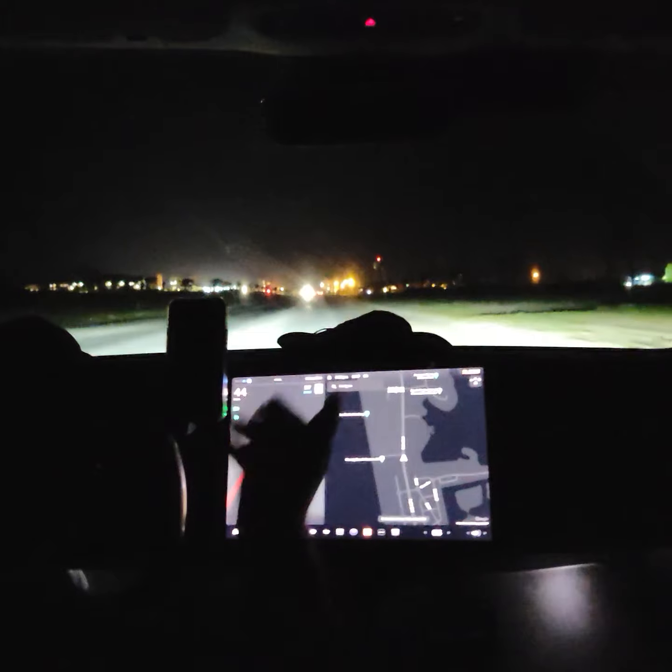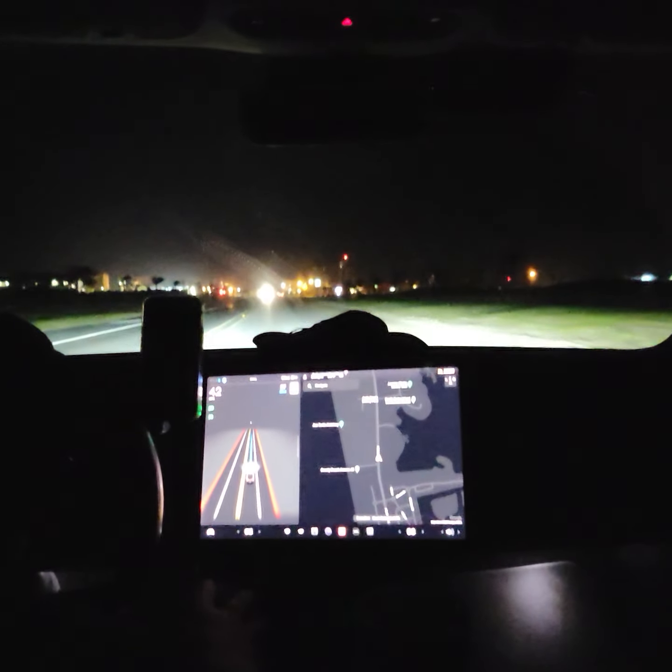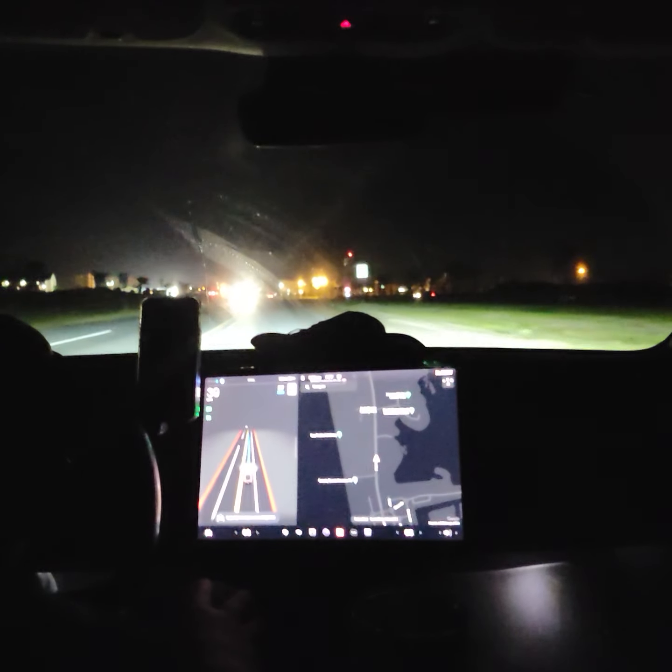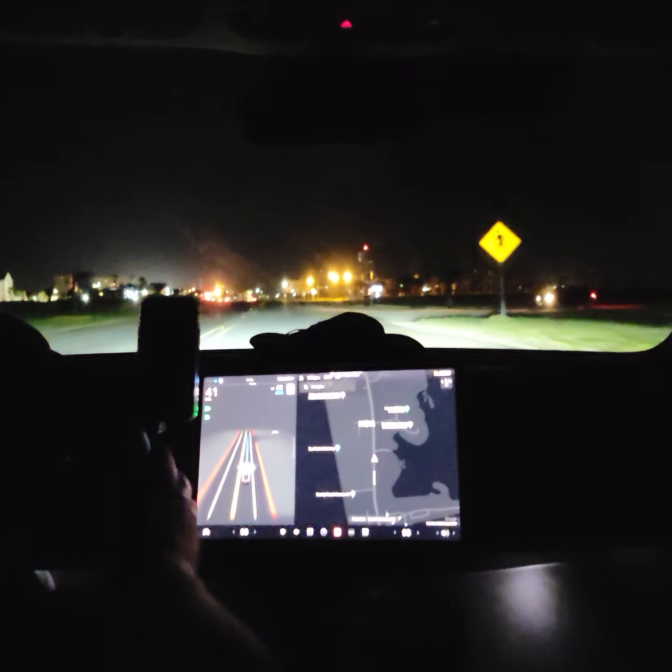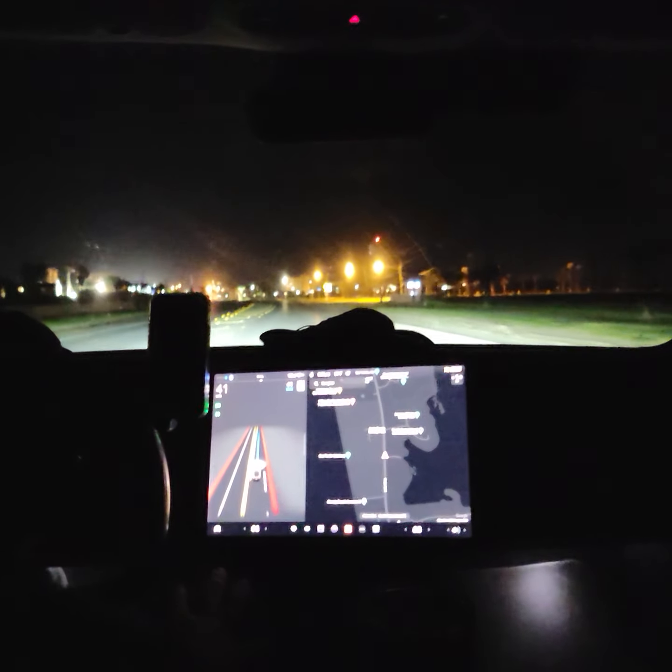On the island, I make like $4.91, where the customers are paying almost $8 for that same ride to Uber. So yeah, if you're using Uber and Lyft, please tip your drivers. It helps them.